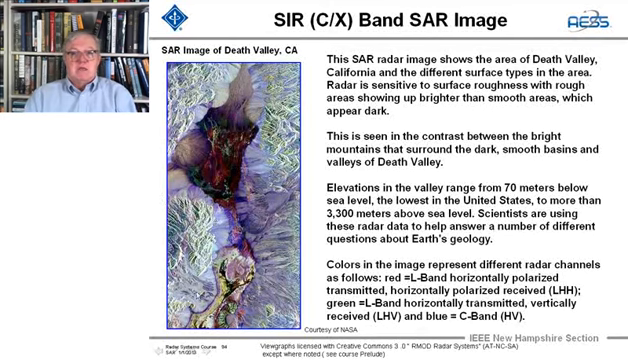Now you can also make some fantastic imagery. This is in Death Valley, and you can show the smoothness and roughness of the area. And down here, the different colors represent the reflections, the different polarizations transmitted and received. And you can just imagine, it's not a food, it's a banquet for scientists and geologists who study the Earth to understand the nature of the geology of the land masses and the planets.